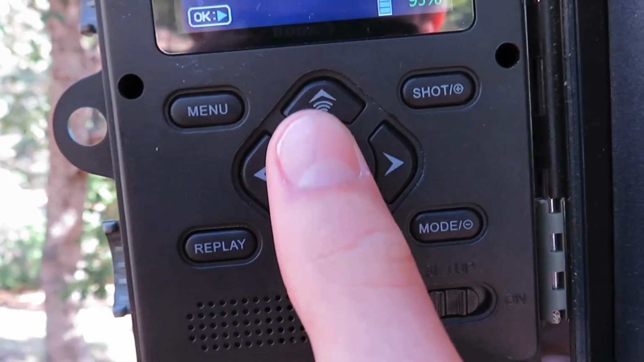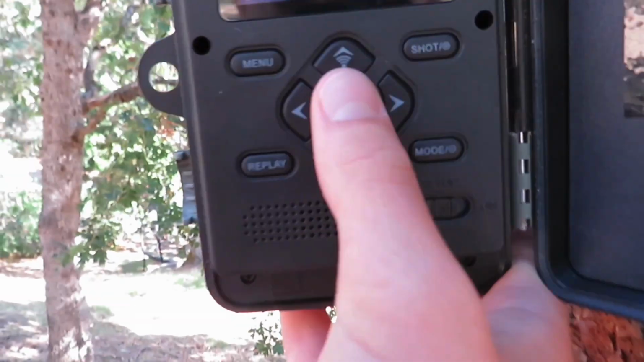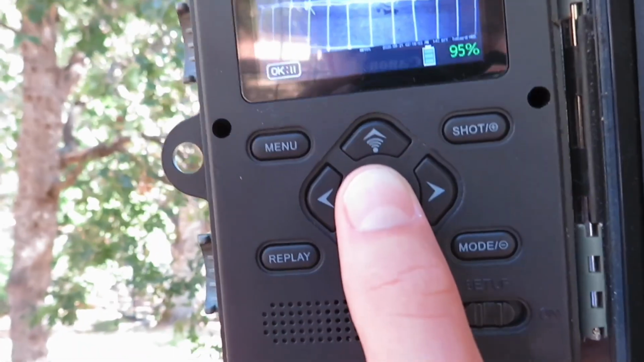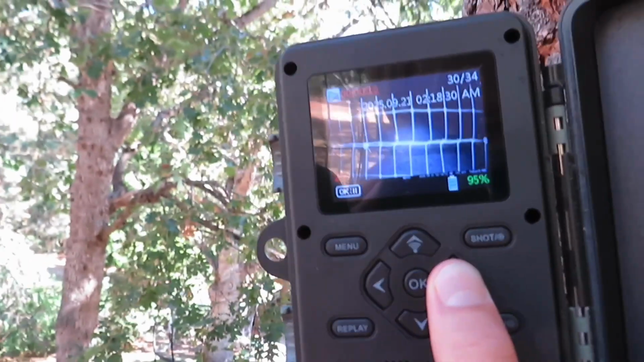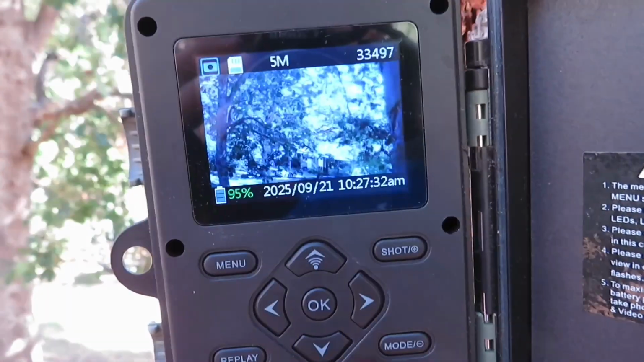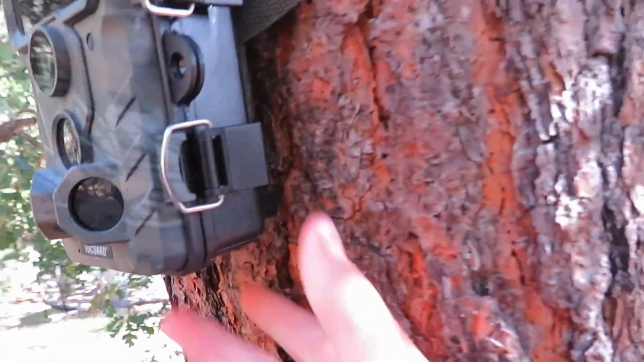Deer. Ooh, that's a buck. Ooh, that buck's got a good rack. Oh, that's a skunk, guys. Oh, that's sick. We got a skunk. Yeah, let's go, man. That is what I call a successful night. And nothing in the afternoon, surprisingly. All right, let's go.